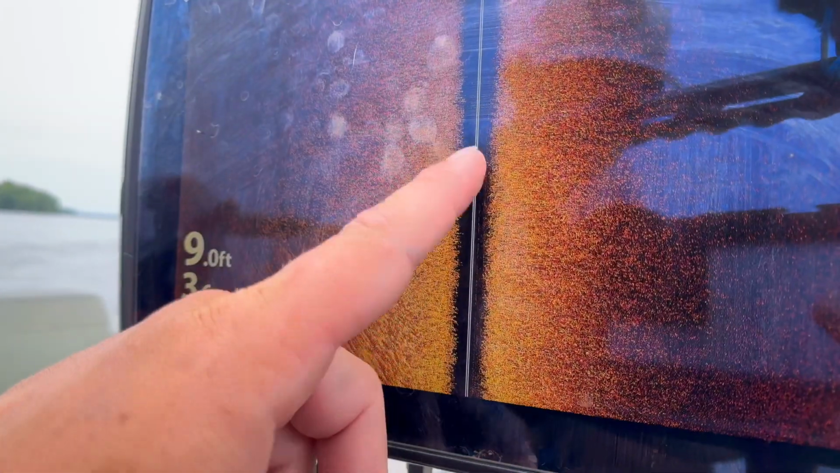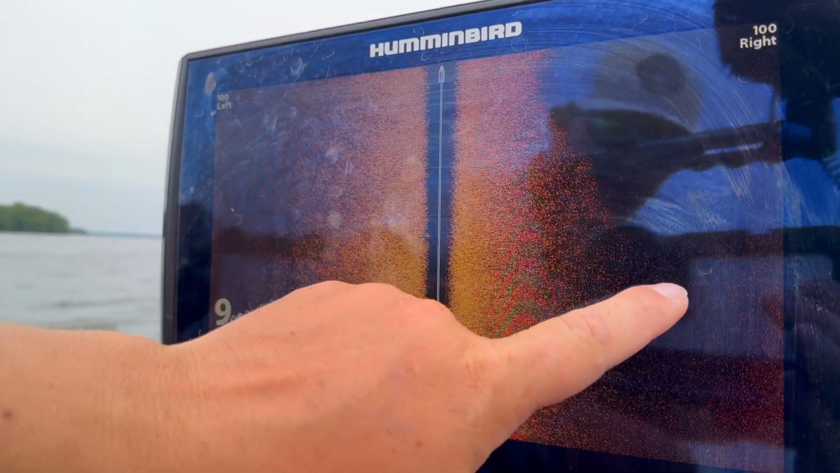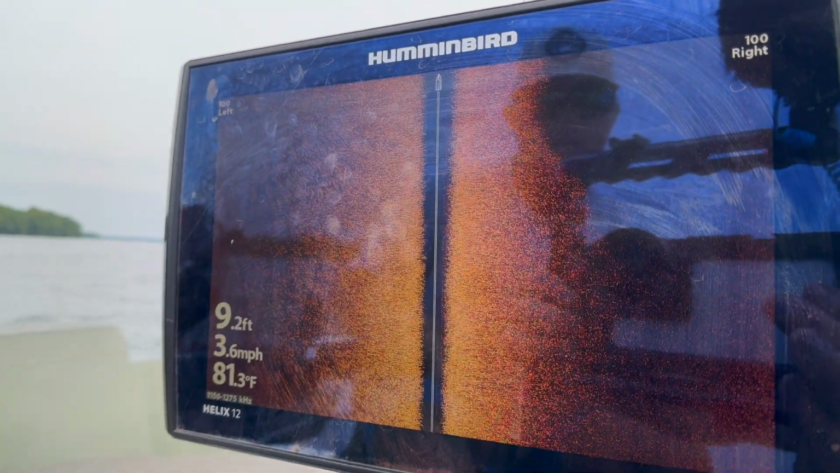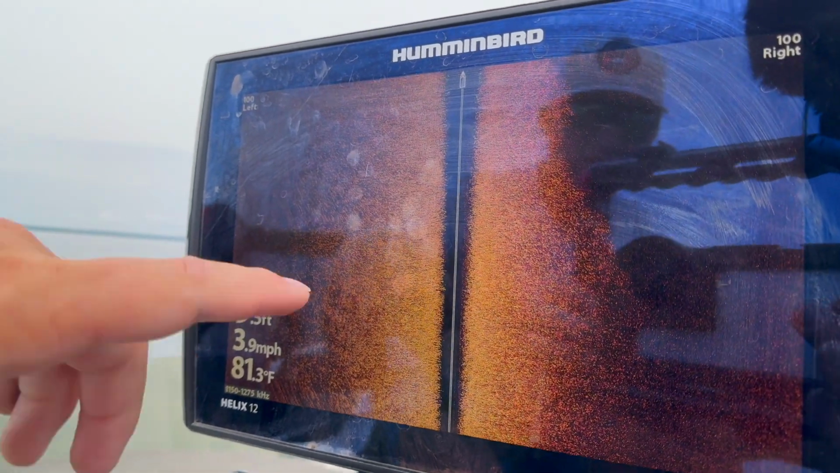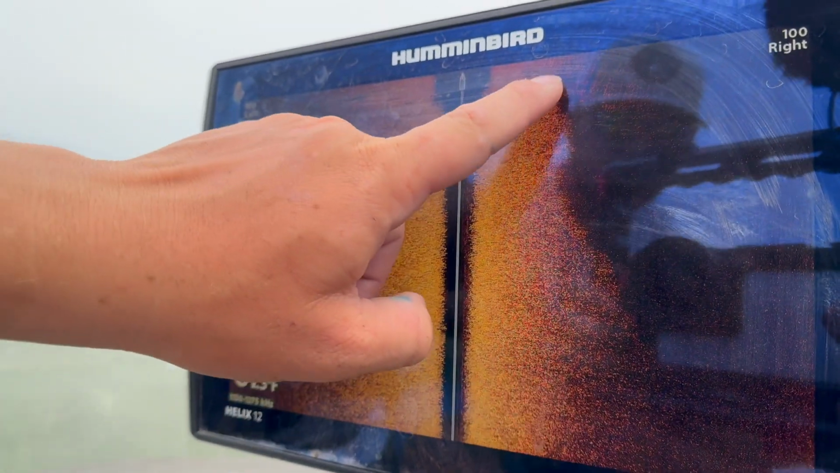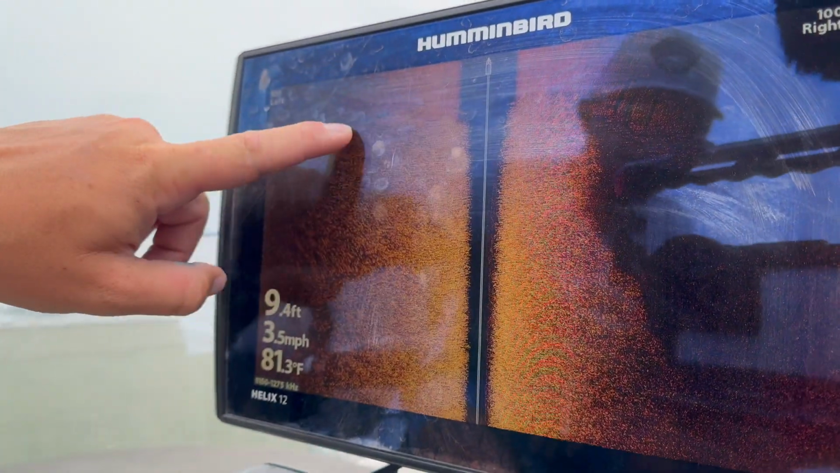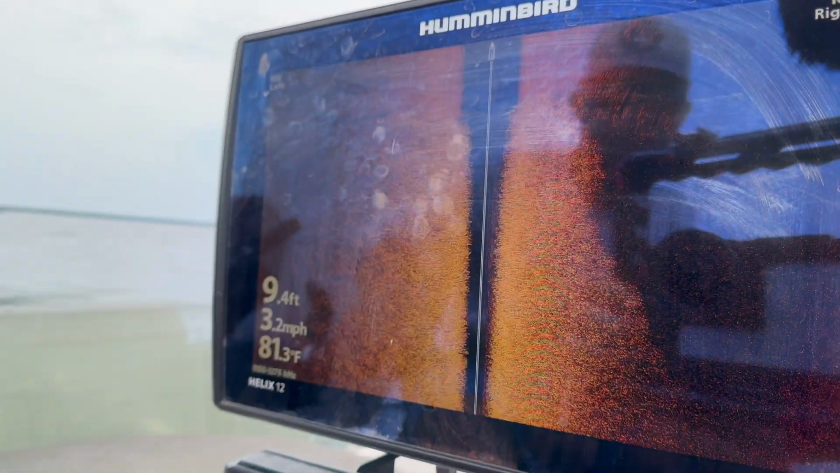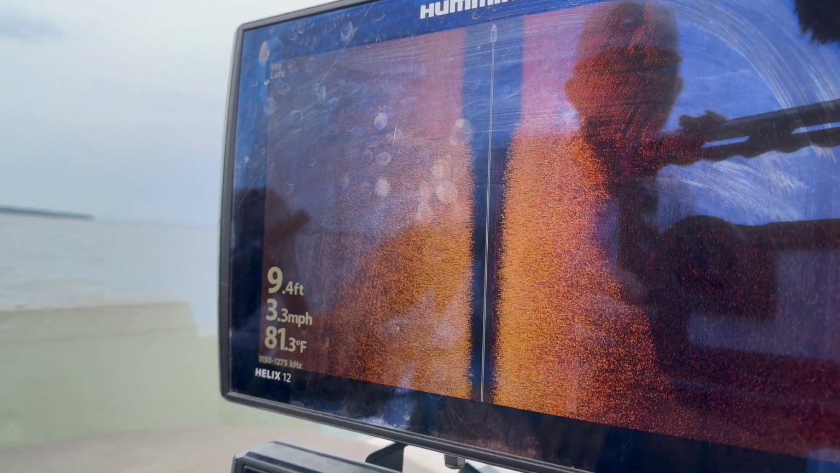So if you see here, I'm coming in, that weed edge is coming in on my right side. So I'm going to actually swing all the way around to where, here it comes, it's getting closer to the center of the boat. Right there, I just hit a point of it. Now the weed edge shoots to the left. So that's a point of weeds right there. That would be a very good spot. But I'm going to spin around and drive down the edge of the weeds.